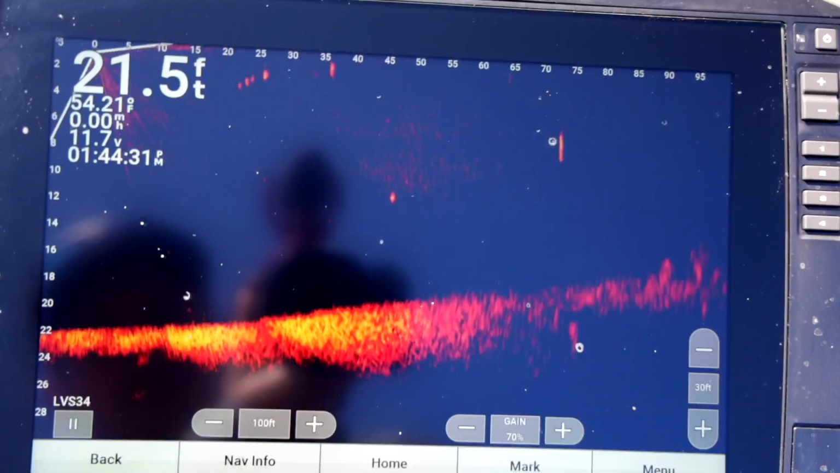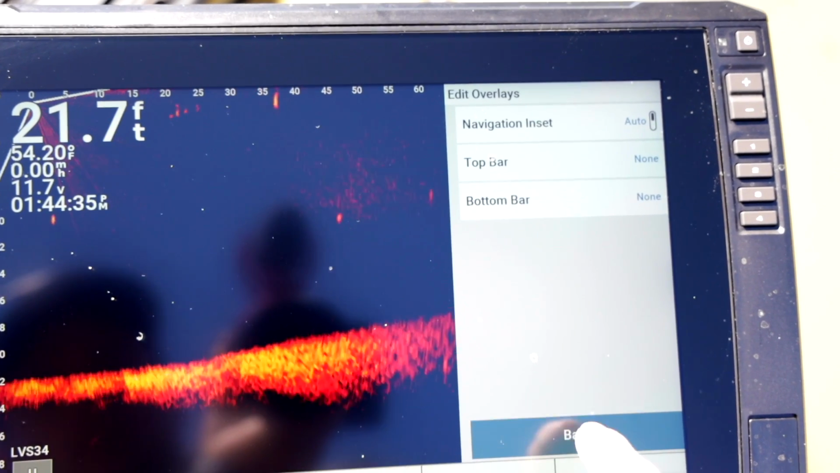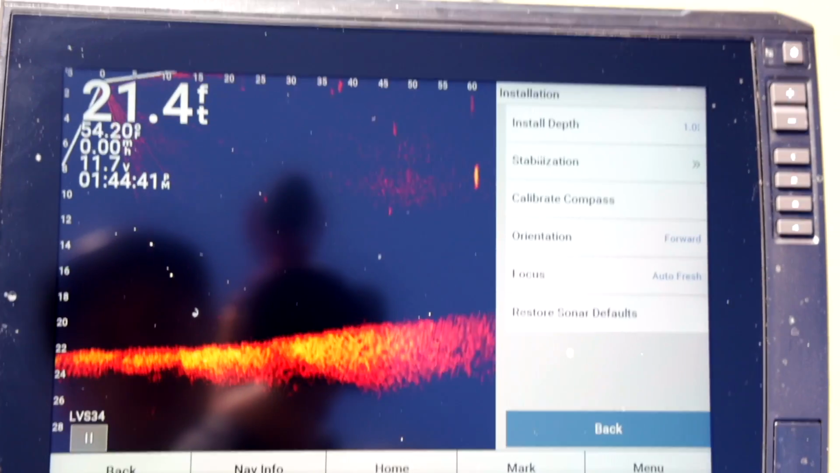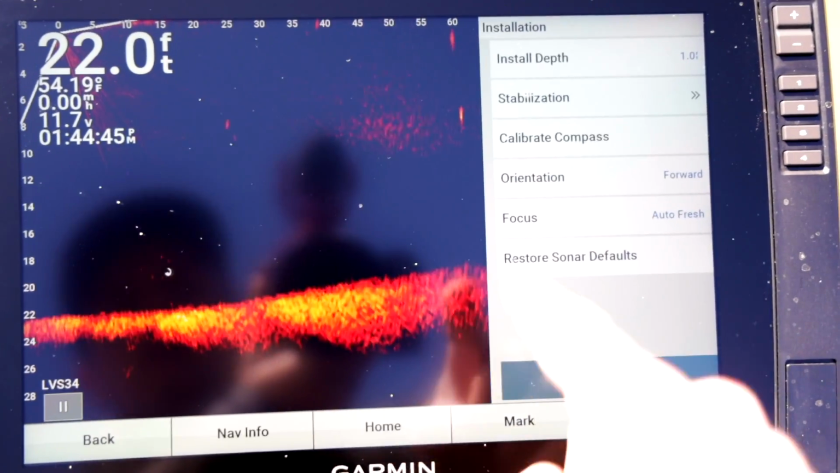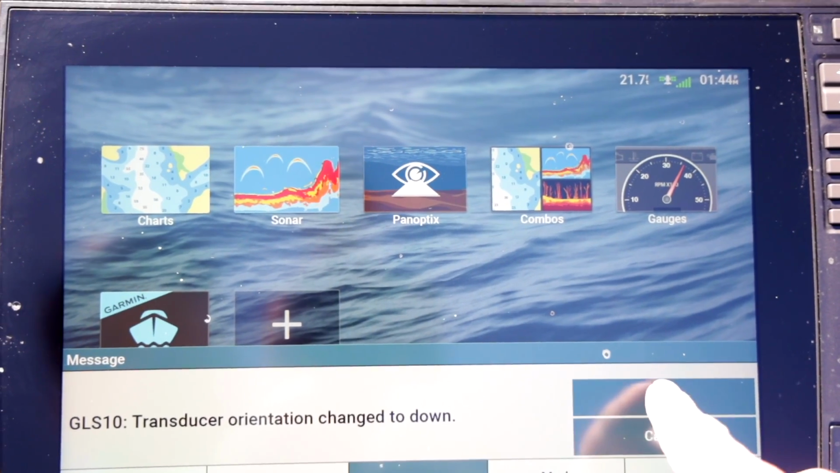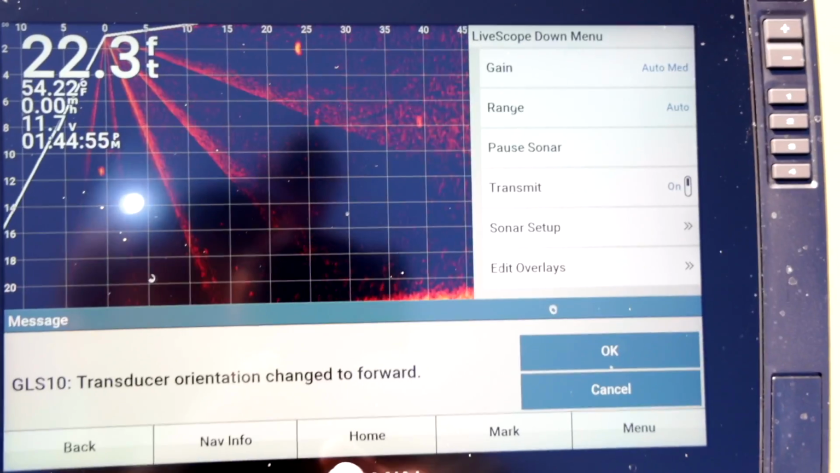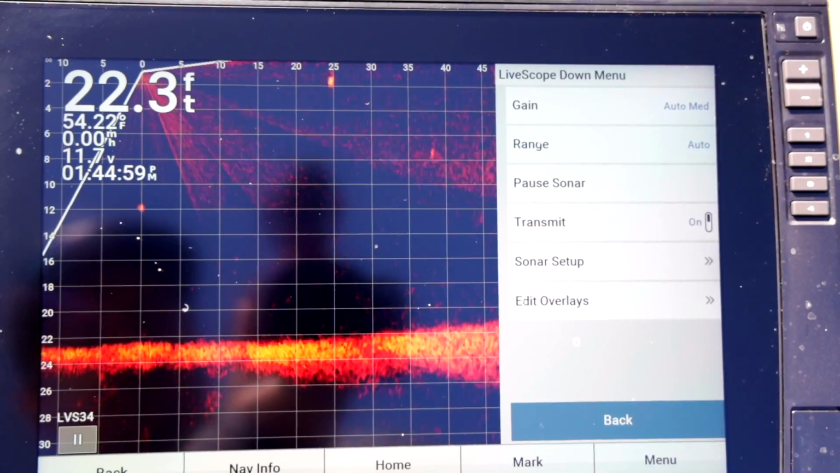So just for fun, here's what we're going to do. We're going to go back in here. I'm going to show you basic again, and then we're going to reset everything we just did really quickly so we can show you exactly how to do it and what it should look like one more time. So restore sonar defaults. We're going to click yes. We're going to go back into Panoptics. We're going to go to menu. It's going to automatically change it to forward like it just did. We're going to hit OK.